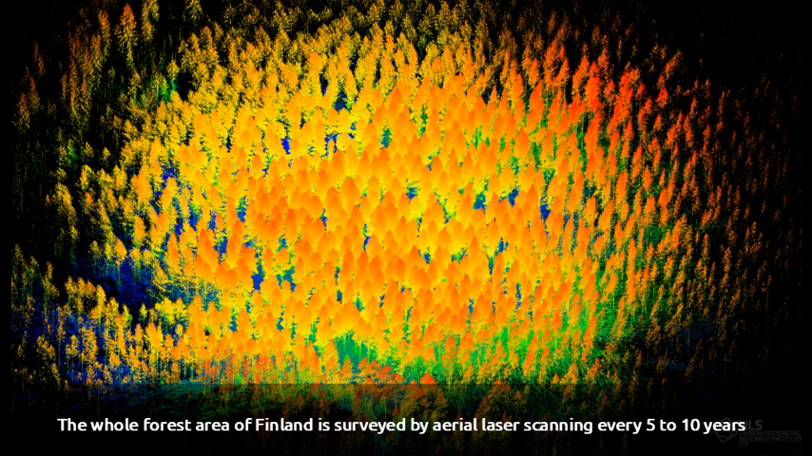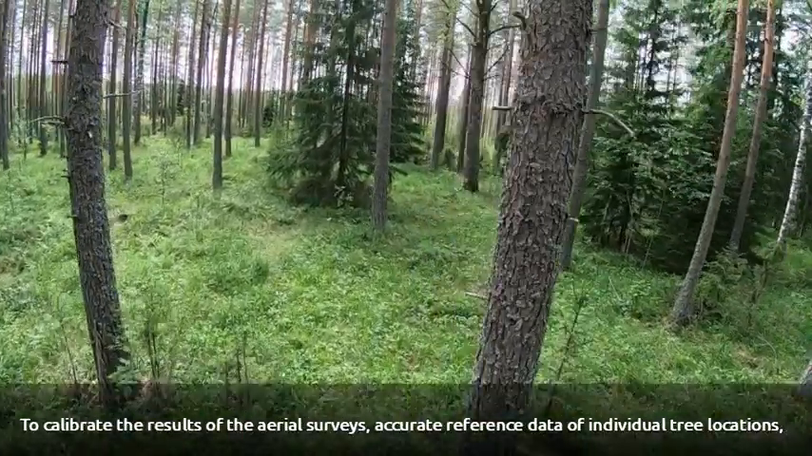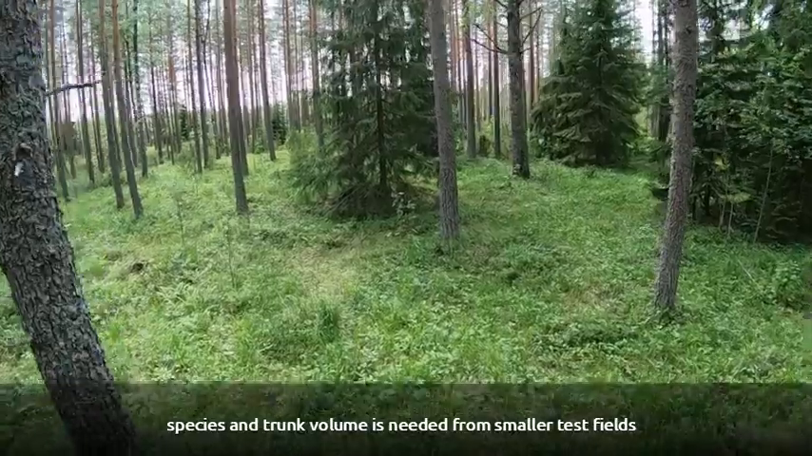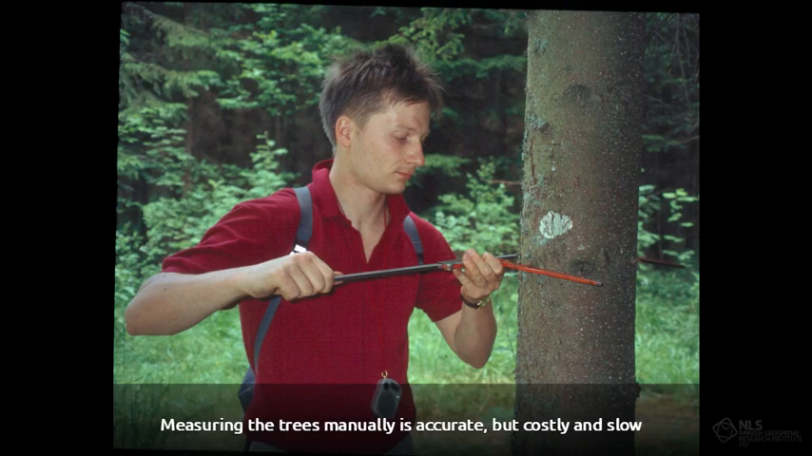The whole forest area of Finland is surveyed by aerial laser scanning every 5 to 10 years. To calibrate the results of the aerial surveys, accurate reference data of individual tree locations, species and trunk volume is needed from smaller test fields. Measuring the trees manually is accurate but costly and slow.